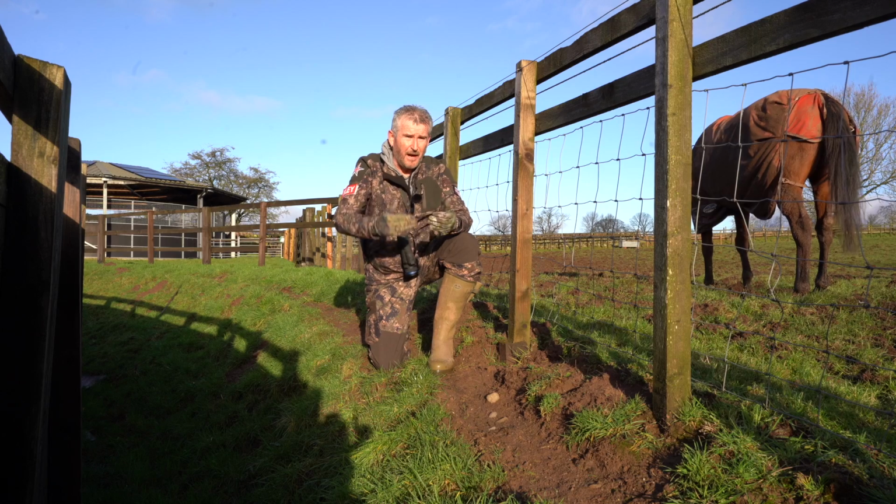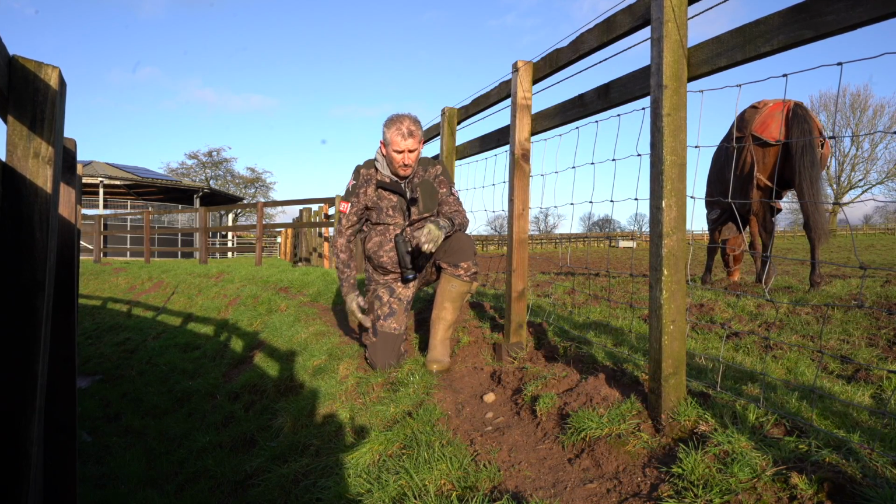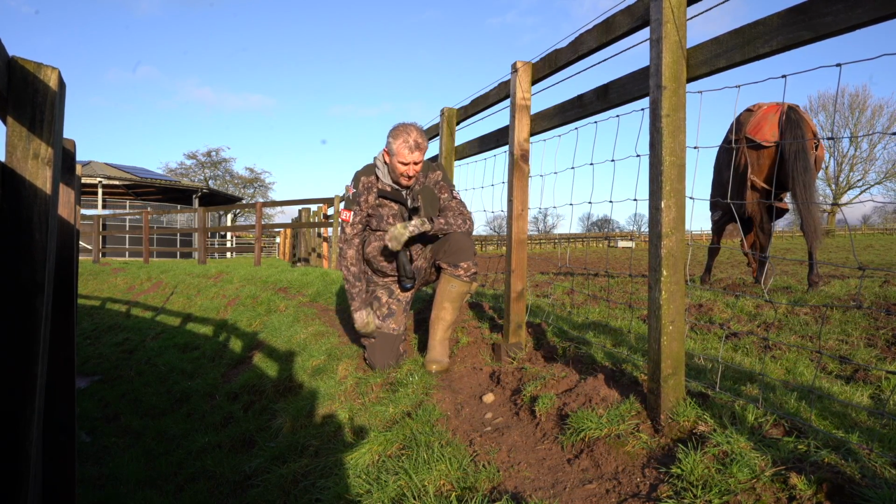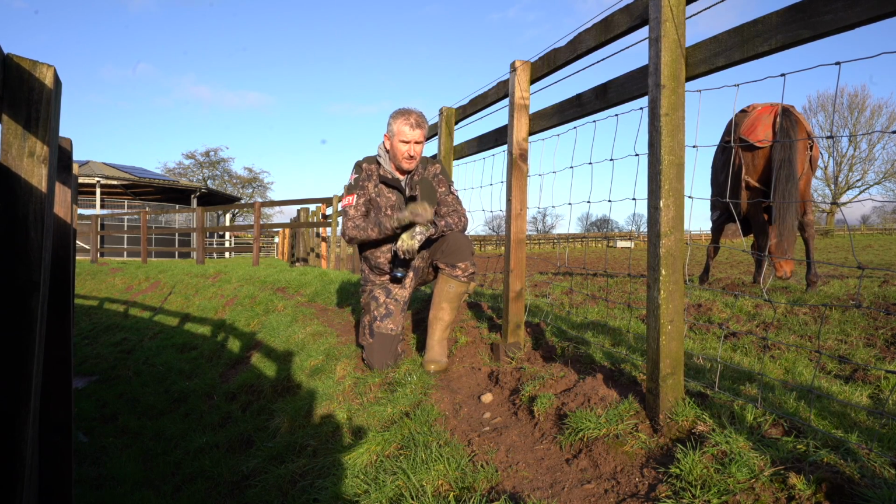And it's just going to be another highway, like we've had with the squirrels. They find their own highway where they want to be, and this is a well-worn track. There's no tracks here because it's been raining that heavily, but this is rabbits without a doubt.